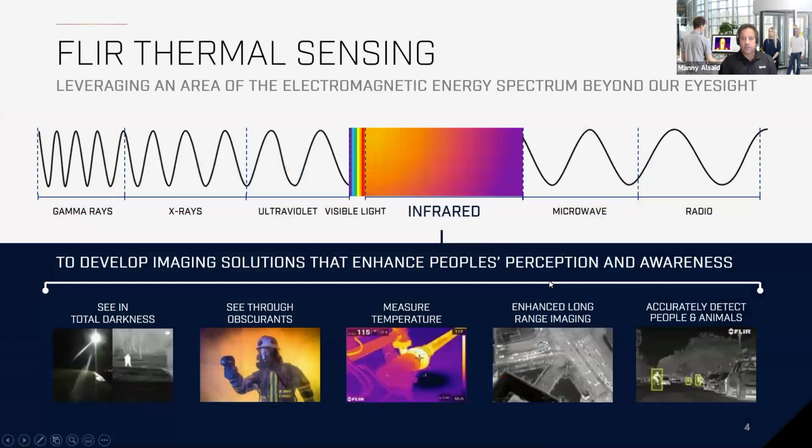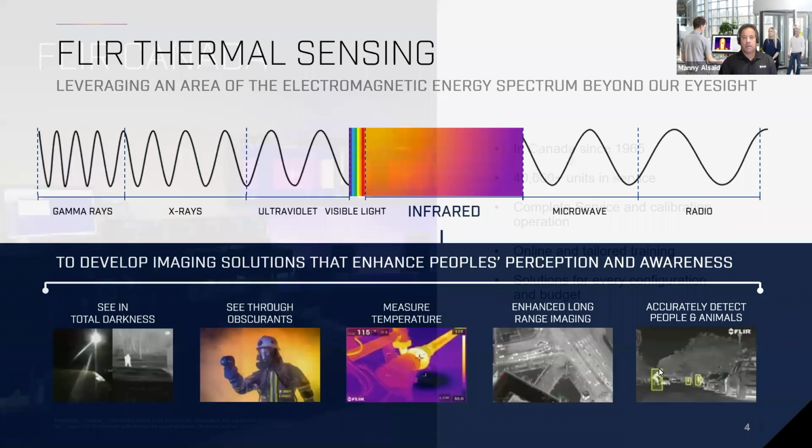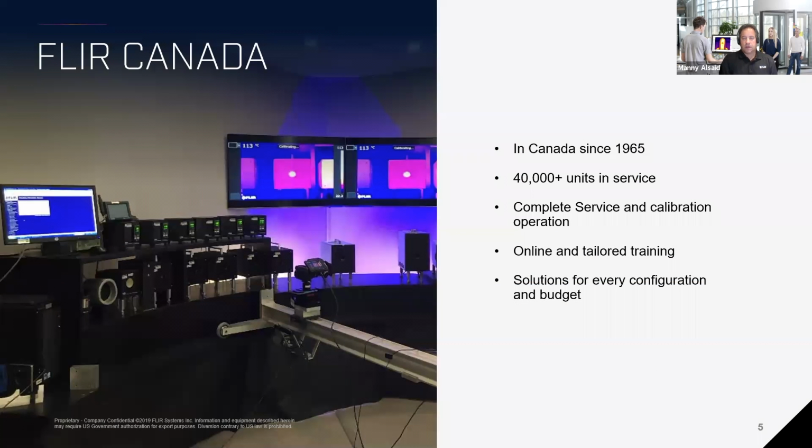We mainly focus in the infrared bandwidth for solutions, as seen in the total darkness for first responders, industrial and building inspections, traffic control, and autonomous vehicles as well. This picture you see here is our service lab in FLIR Canada, located in Burlington, Ontario. FLIR Canada has been in Canada since 1965. We have over 40,000 units in service as we speak right now, and only being taken care of by 2 technicians. That is a statement to the quality of our product that is offered to the marketplace.